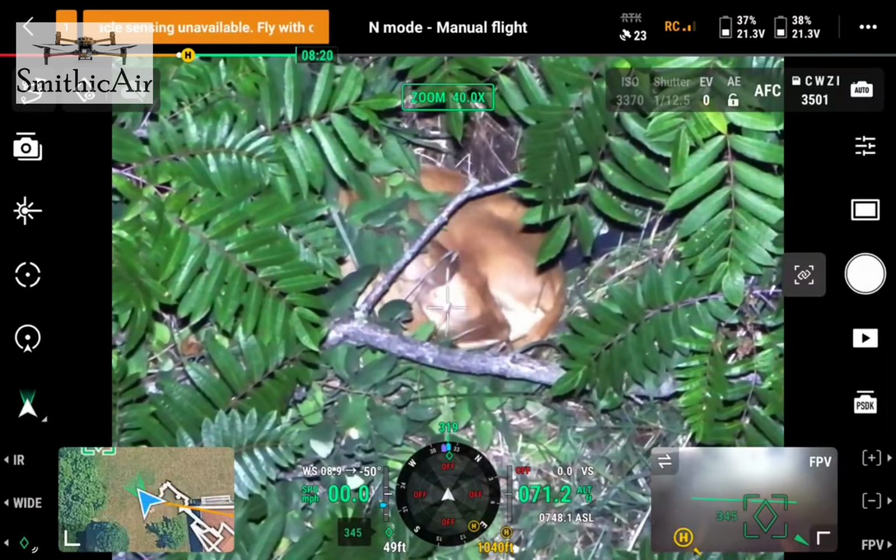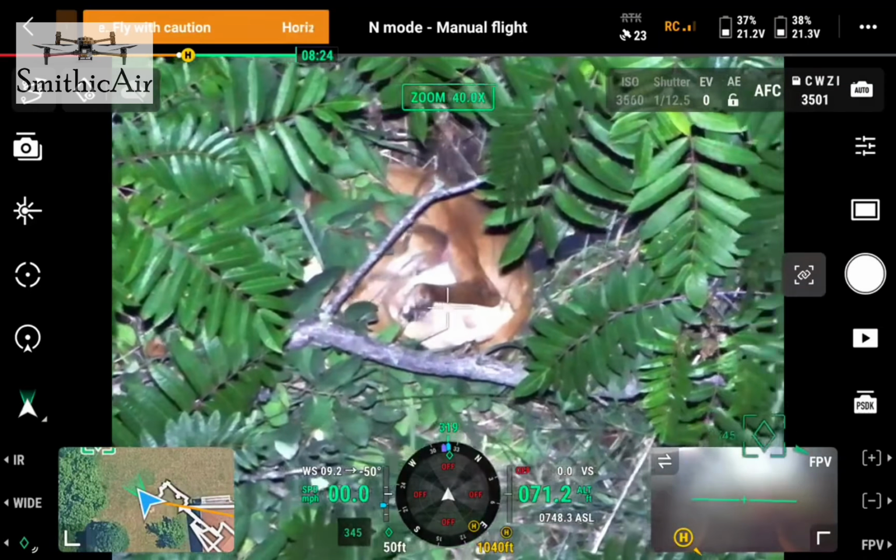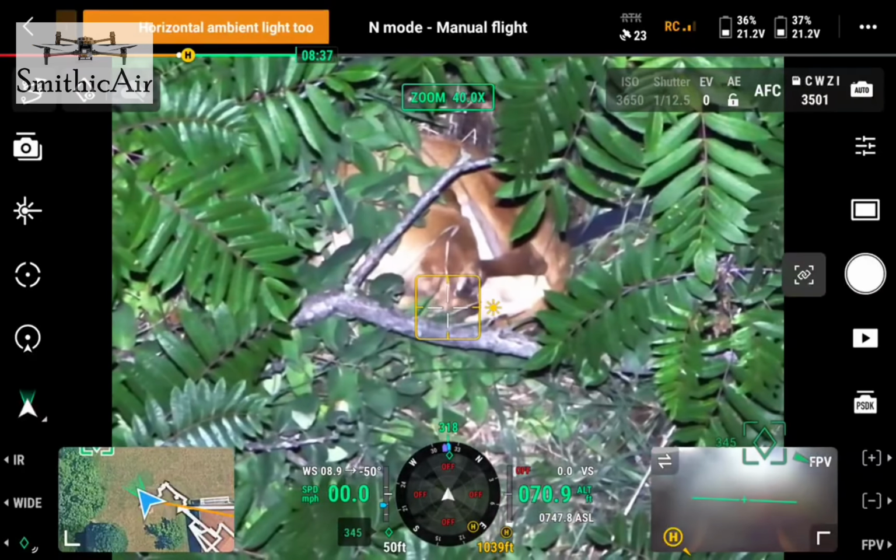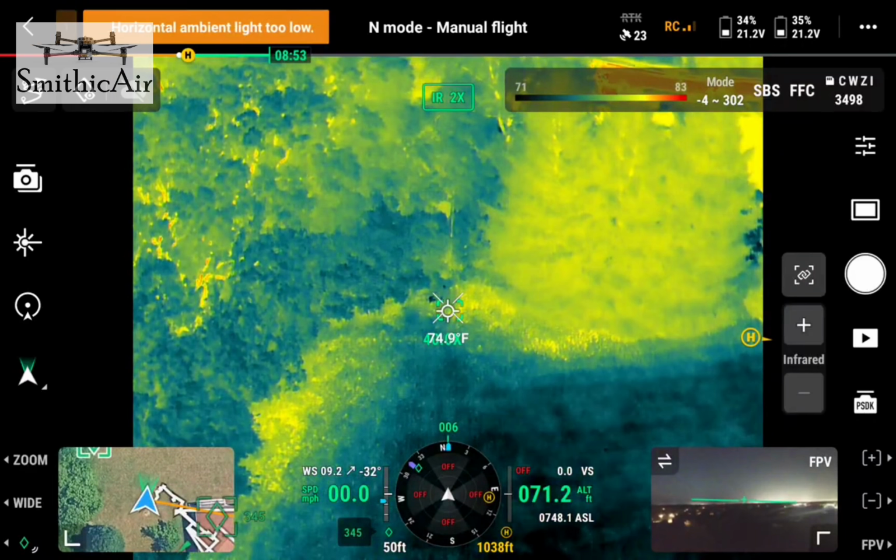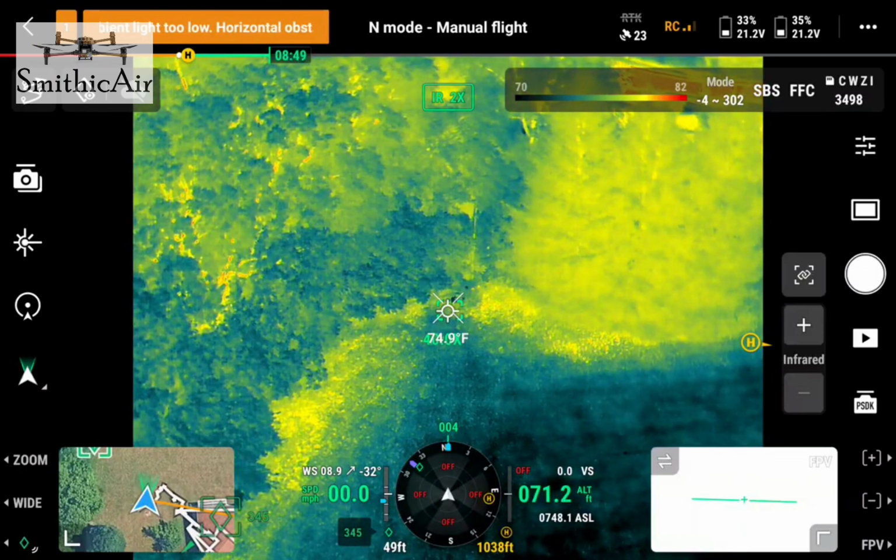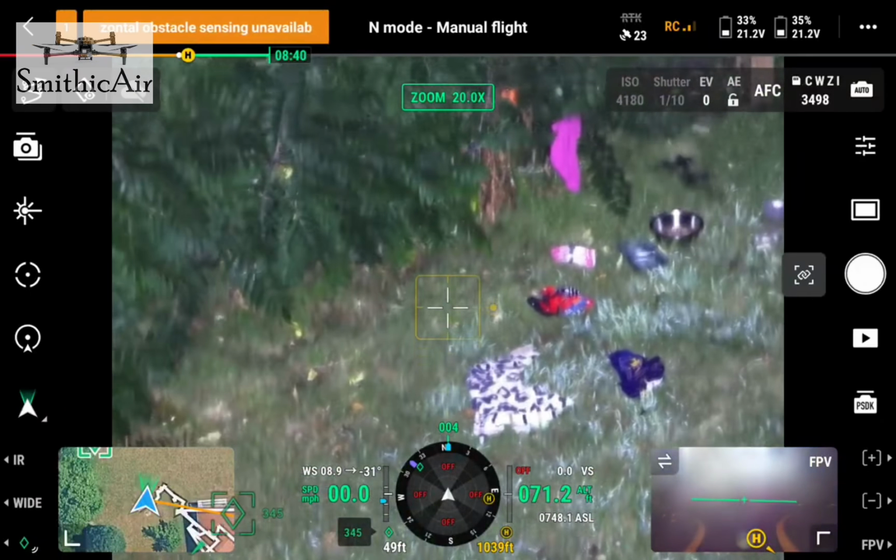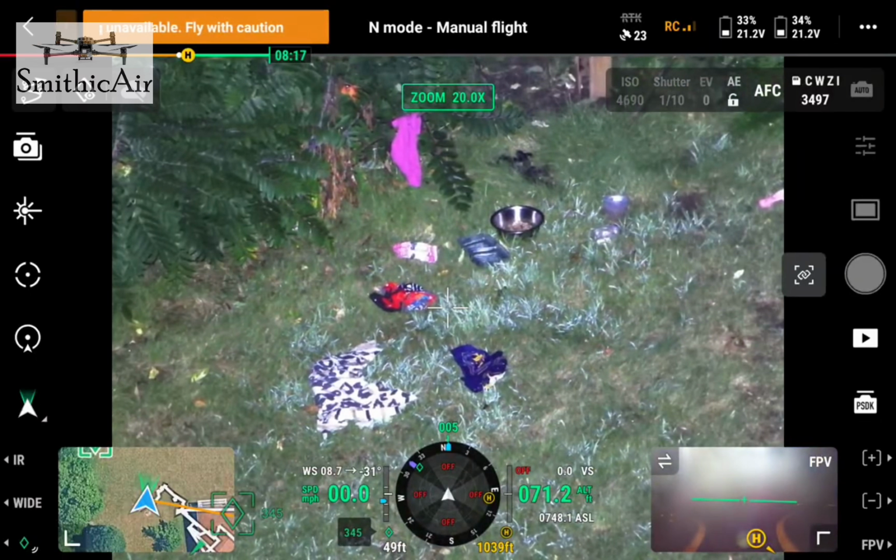There's no wind tonight. Smell that. I mean, the thing is, you might be able to. This is the corner. Yeah. If I light this up, there's all your stuff. Yeah. Wow. Yeah.